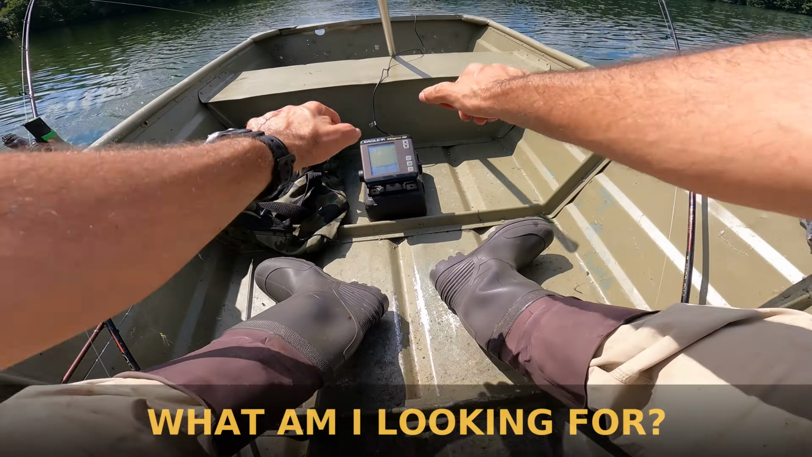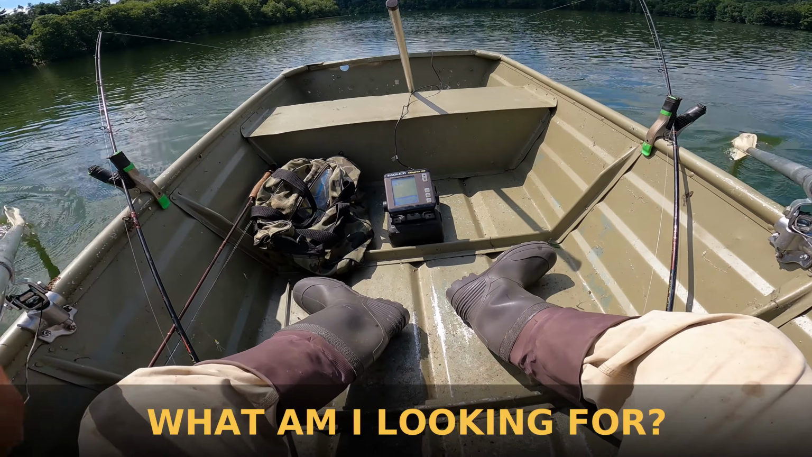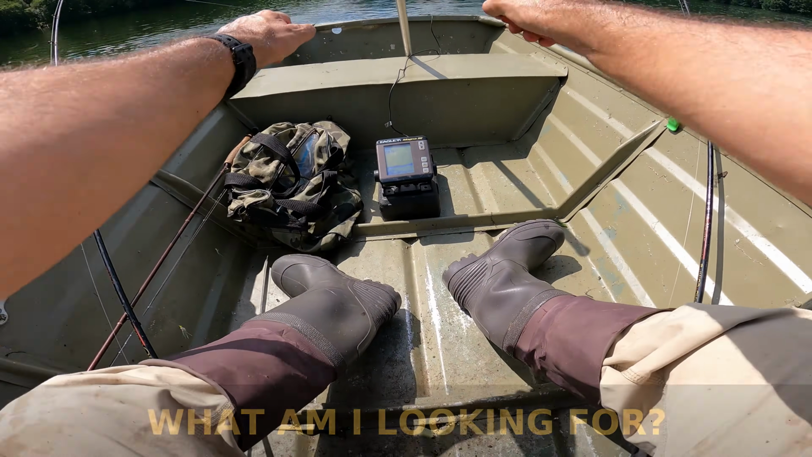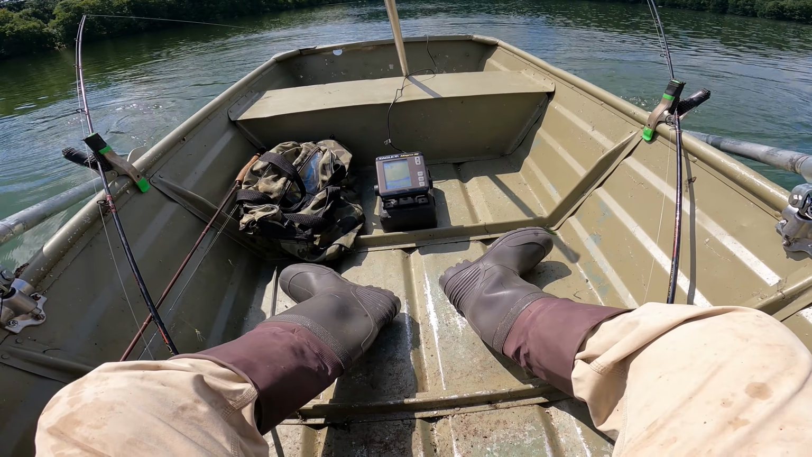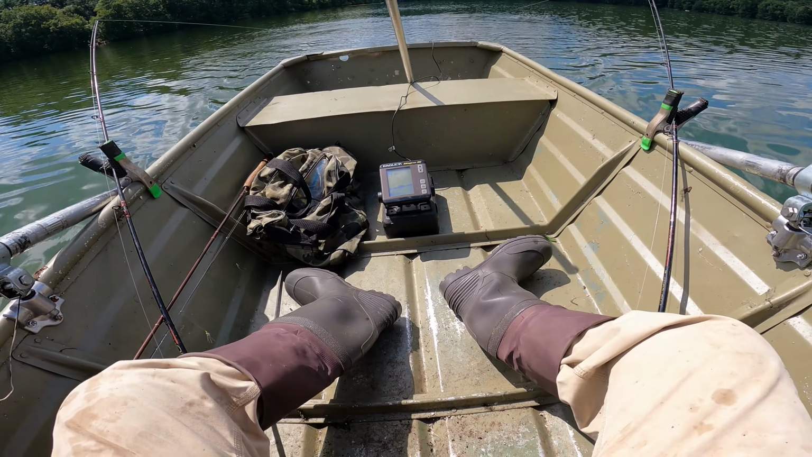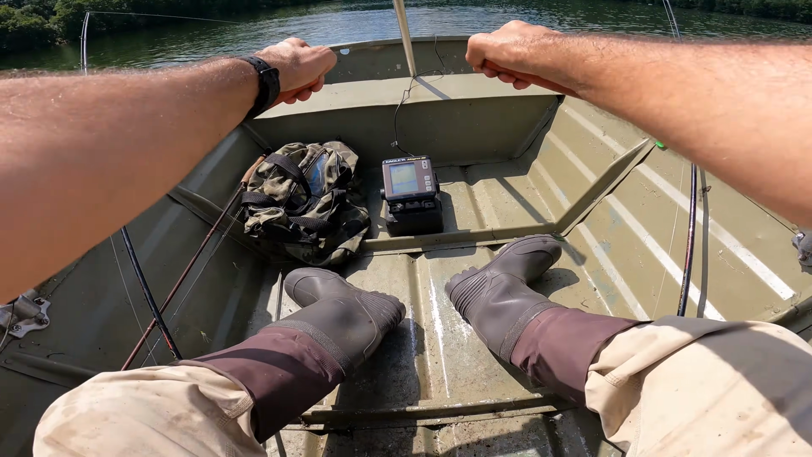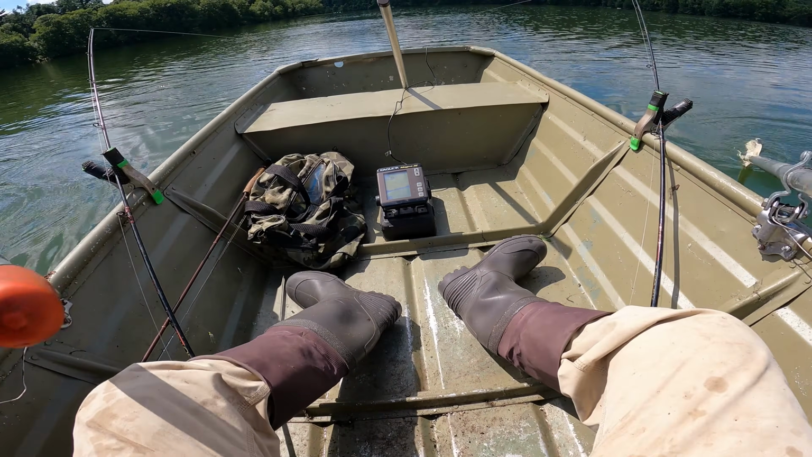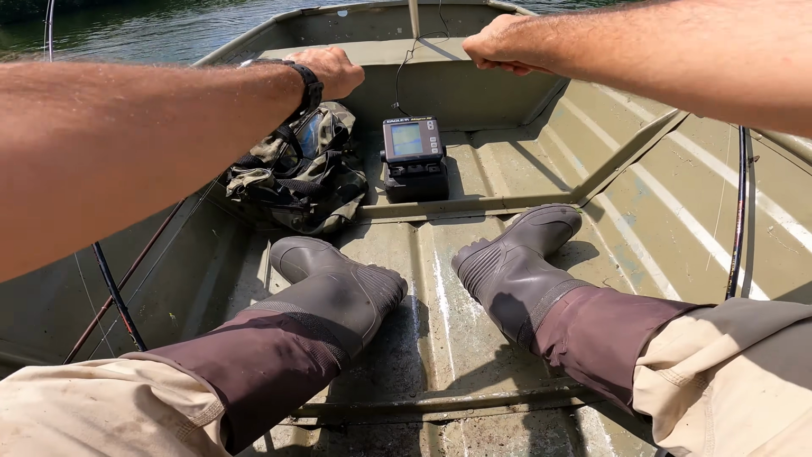So when I'm using the fish finder, especially while I'm trolling, I'll troll with some speed if I don't see anything that I like. Anything I like, it could be the bottom, big rocks, maybe trees or brush, bait, or fish marks. That's what I'm looking for. When I see that, I know my lines are out, and I'll slow down and back up.